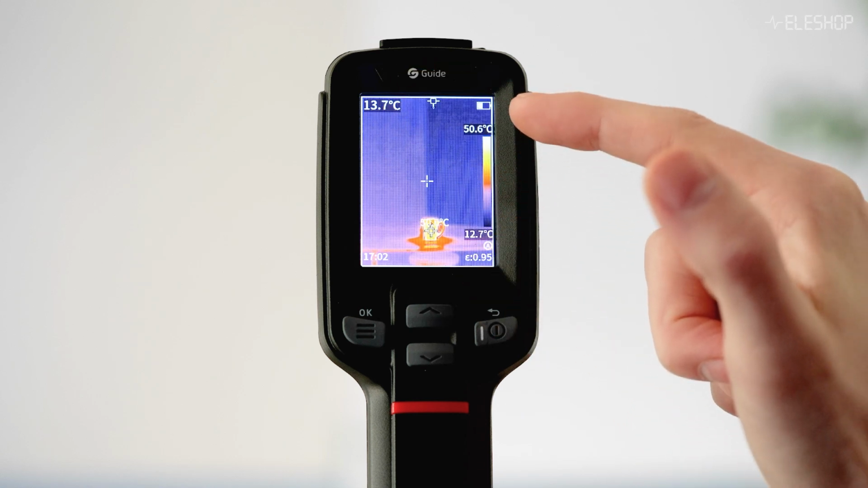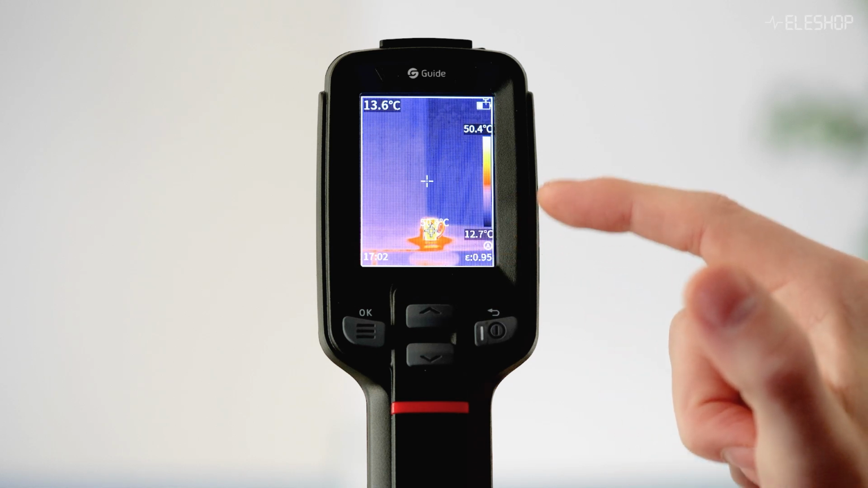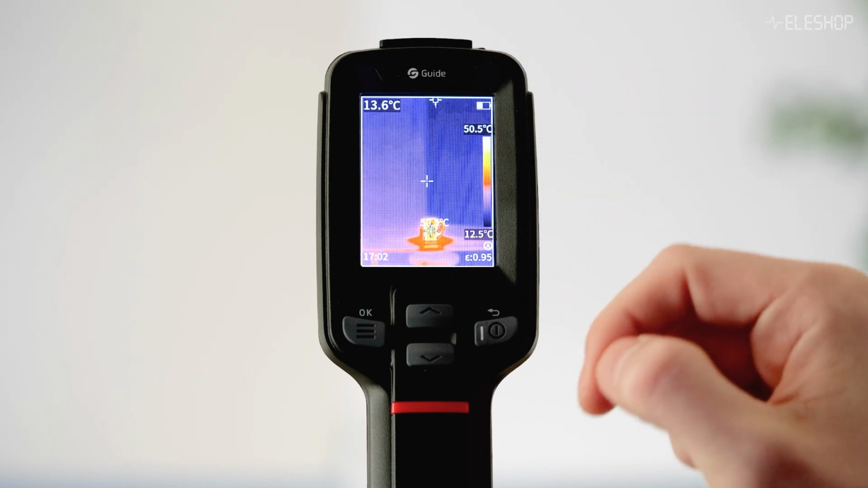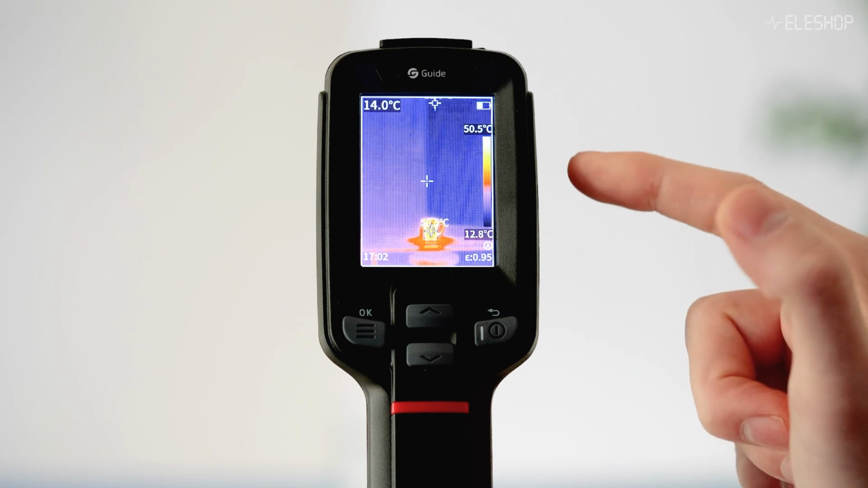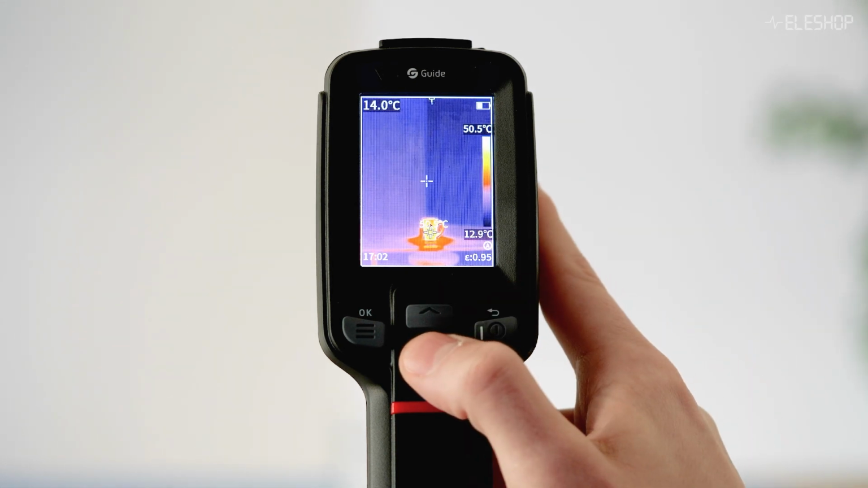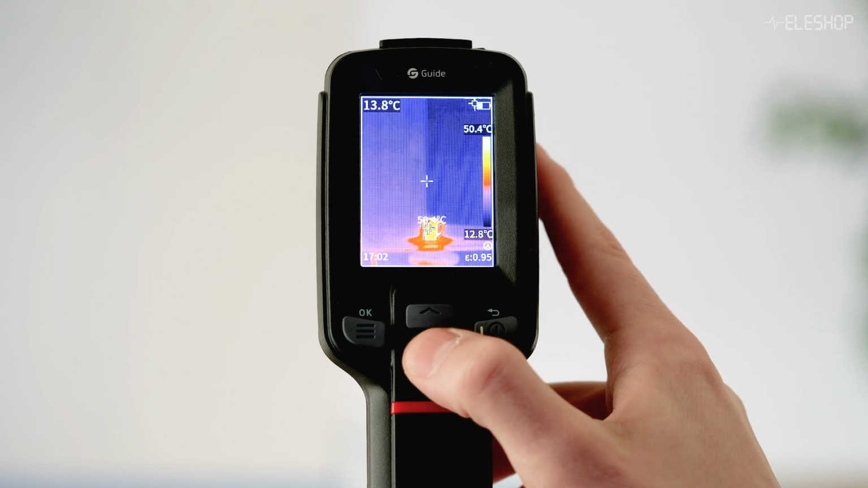Also you will see the high temperature, which is the cup of tea that I just put, and also the lowest temperature, which is the room temperature here. Now it's 13 degrees here. You can switch the image mode right away. So now it's on infrared mode, what you expect from this camera.